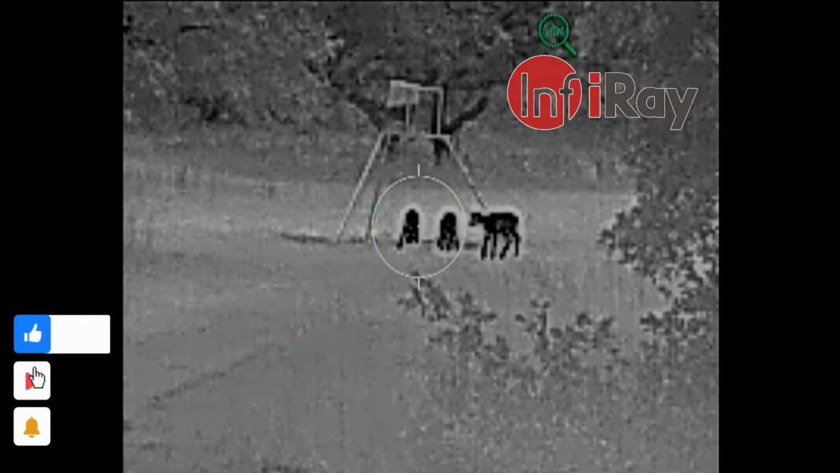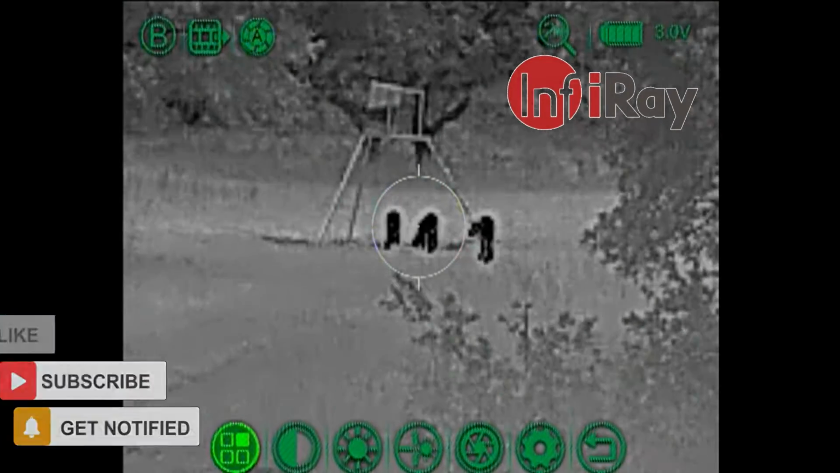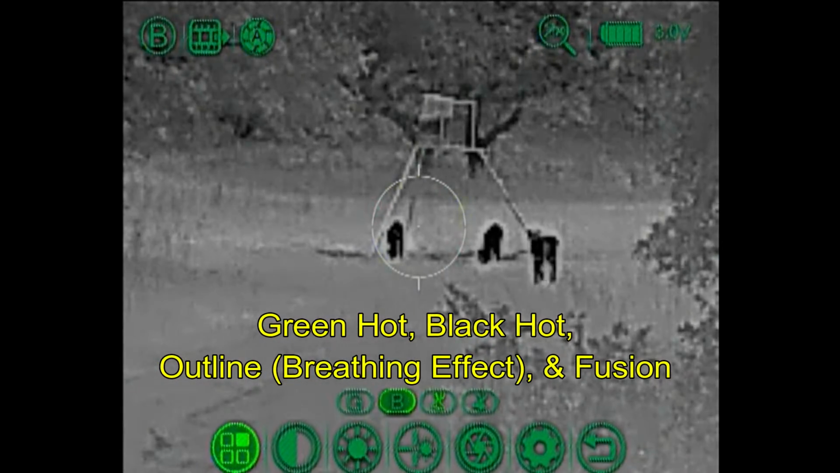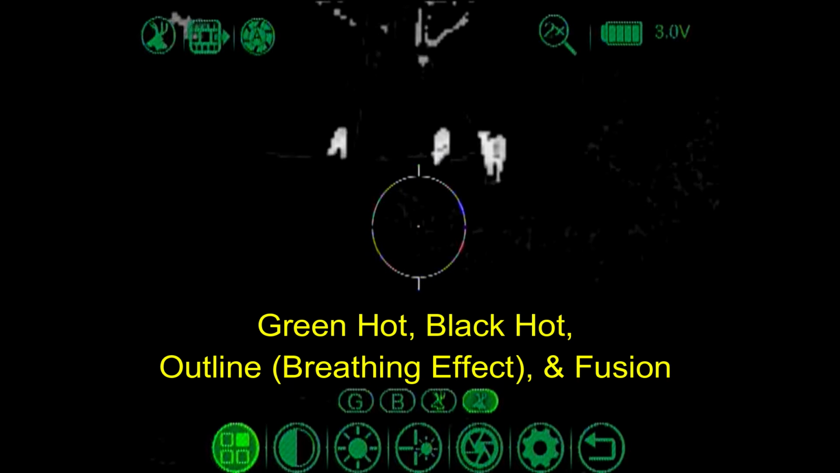Now for hunting after dark, my personal choice would be to hunt in the black hot mode. However, there are 4 modes. There is the green hot mode, which looks like white hot when you just see it on thermal. When viewed through the heads-up display, it appears to be green. There's a black hot mode that I like. There's this breathing mode where an outline fades in and then fades out again. And then of course the fusion mode.